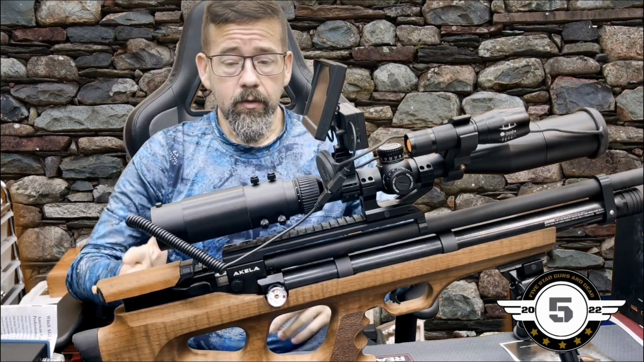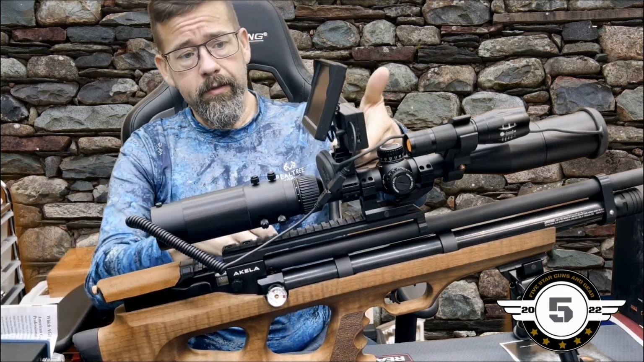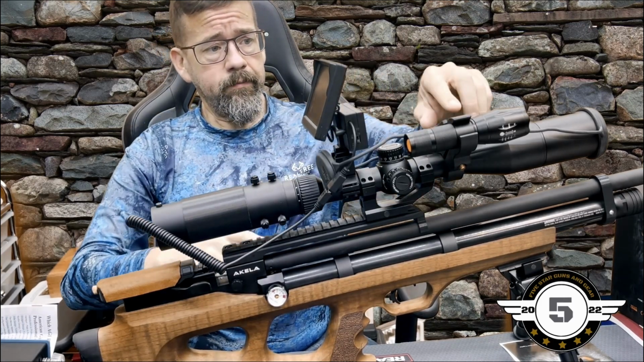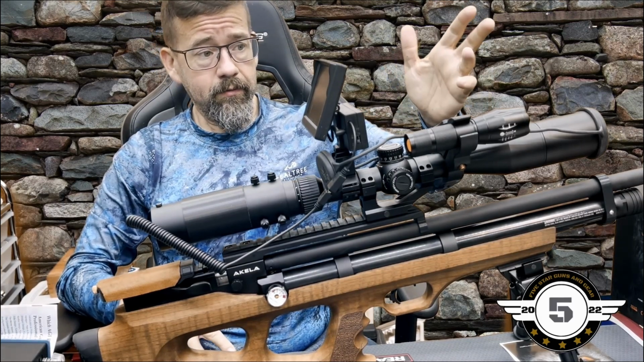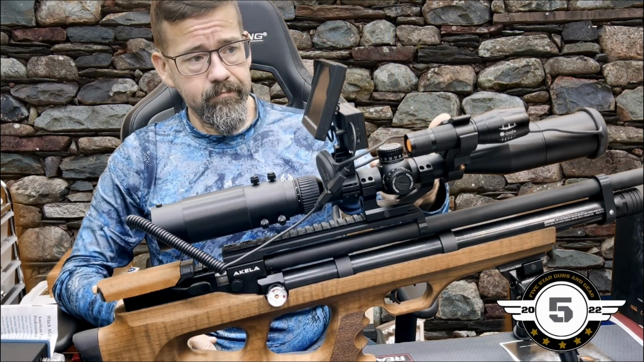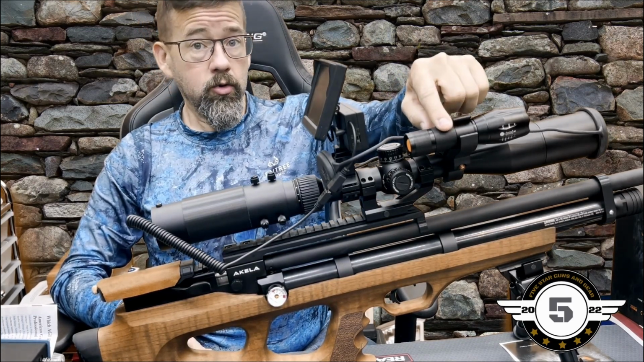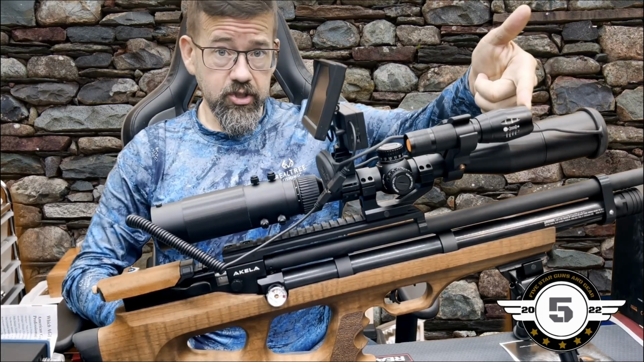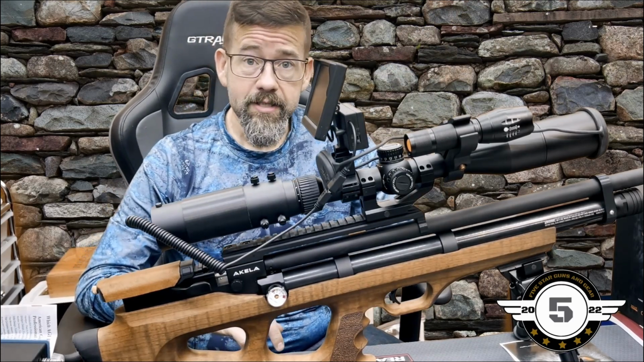Overall, you get a complete kit. You get the camera, you get all your hardware to mount it, and you get rings for 30 millimeter and 1 inch to mount your LCD screen. You get a clamp that can fit an array of different barrels and scopes. This can probably fit a pretty small scope tube as well, and that holds your IR torch. I do like the IR torch. It has an adjustable beam. That is very nice. You do get a charger and batteries, at least I did with mine.